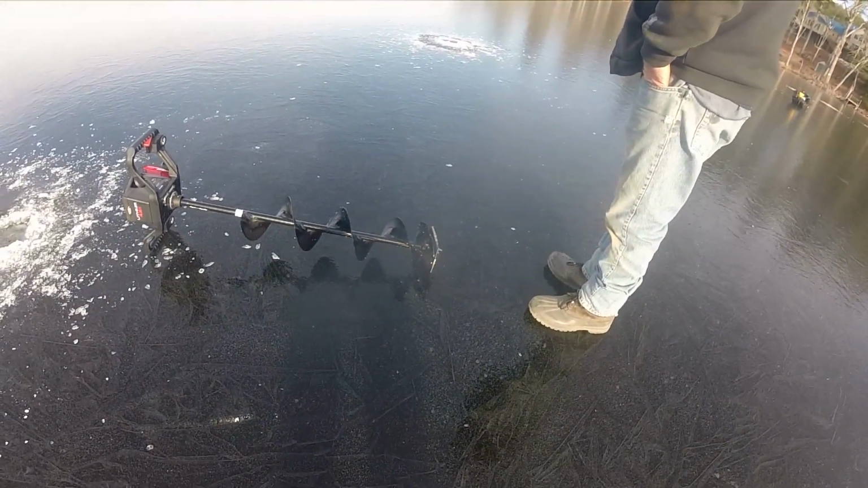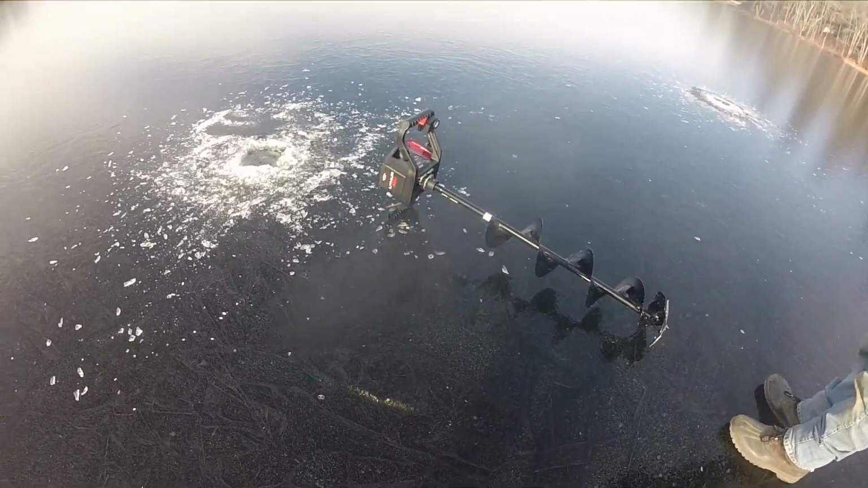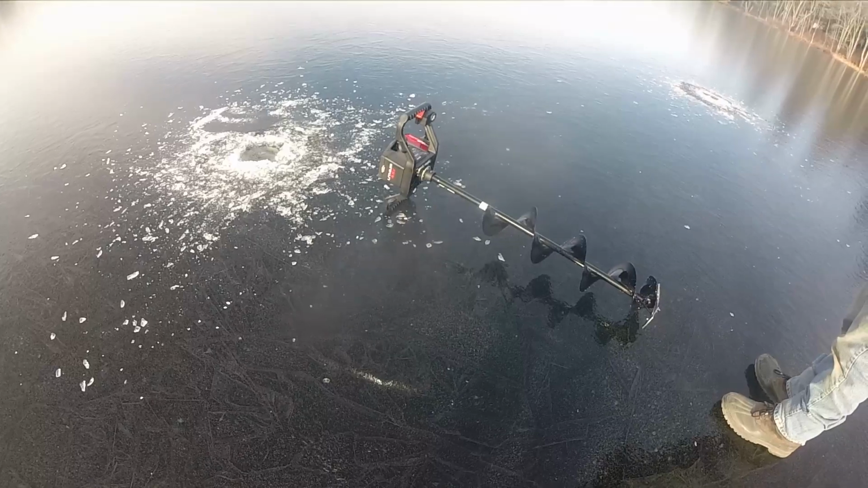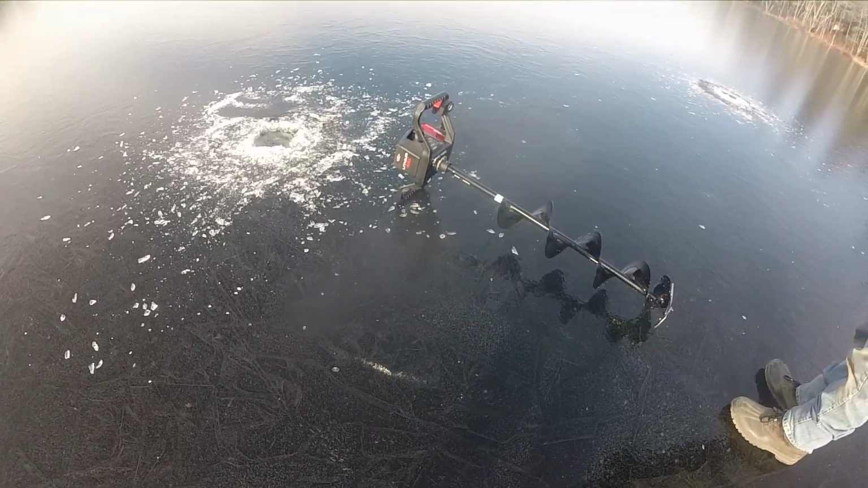What a perfect day. They should bite good right before a storm. That's what I'm hoping. There's bass in here, right? Small, largemouth, and a lot of pickerel. That's honestly what I'm planning on catching today. A lot of pickerel. But you never know.